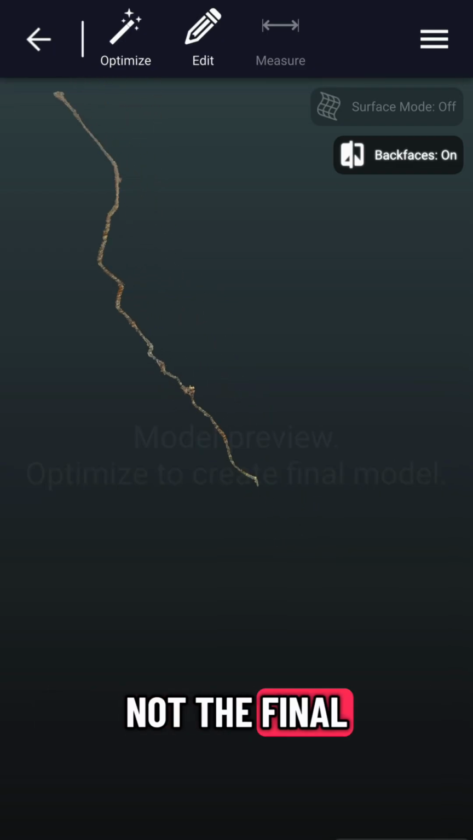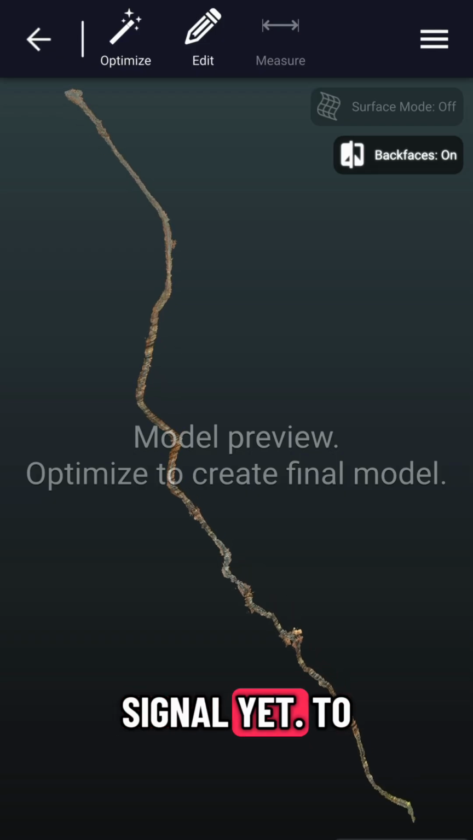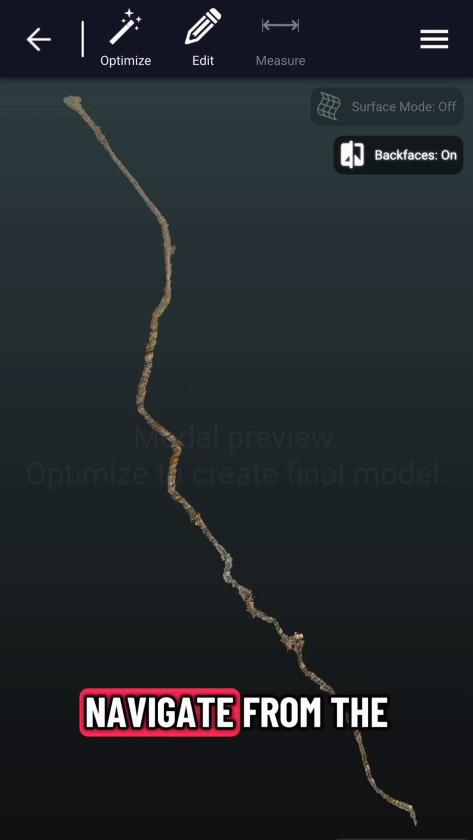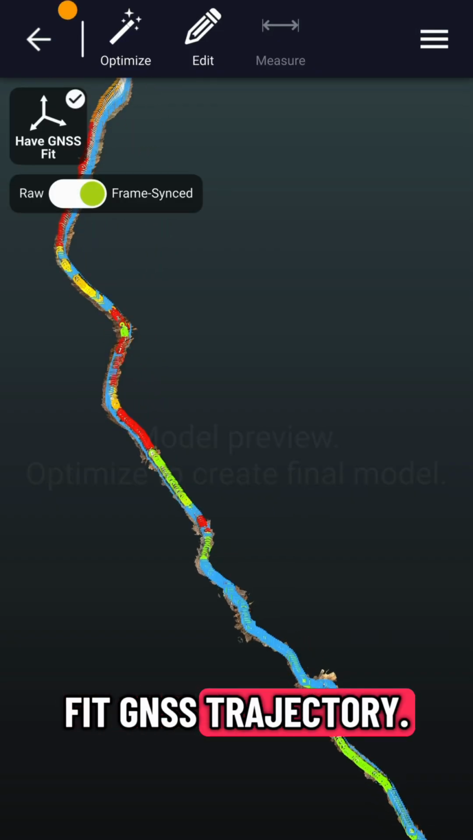So this is not the final result in any scan, especially in this one, as we have not applied the GNSS signal yet. To do so, you can either proceed to the optimize button and follow the prompts to fit your GNSS, or you can navigate from the menu to GNSS and then press the button to fit GNSS trajectory.